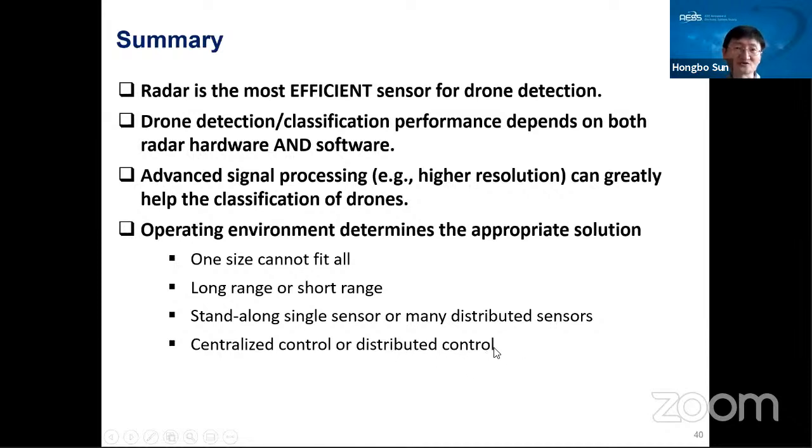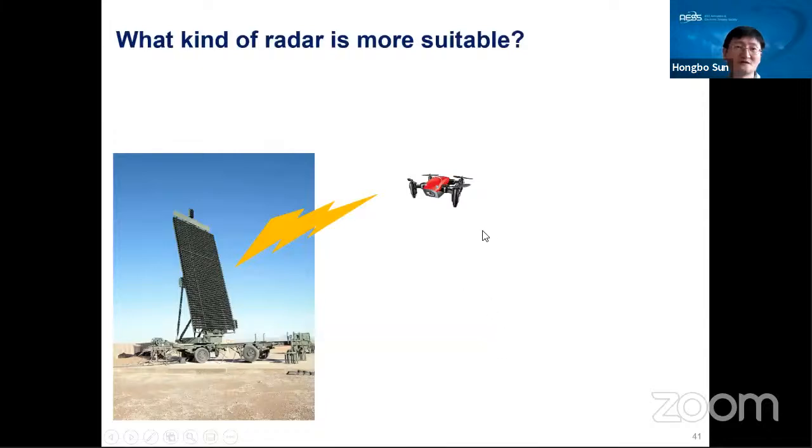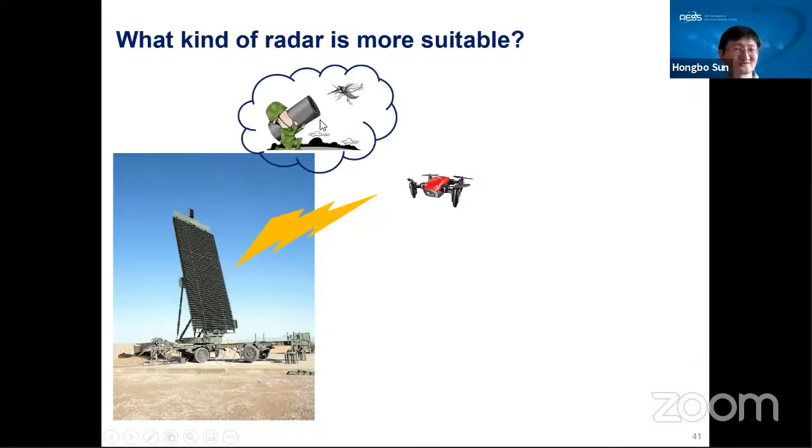Here I show some examples. First, what kind of radar is more suitable for drone detection? Should we use a very advanced radar system to detect a very small consumer-grade drone? Obviously, the answer is no. This is just like using a cannon to shoot a mosquito.